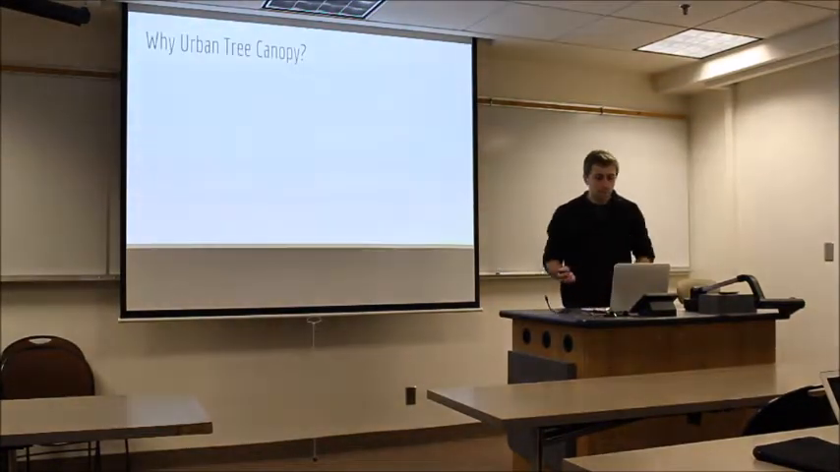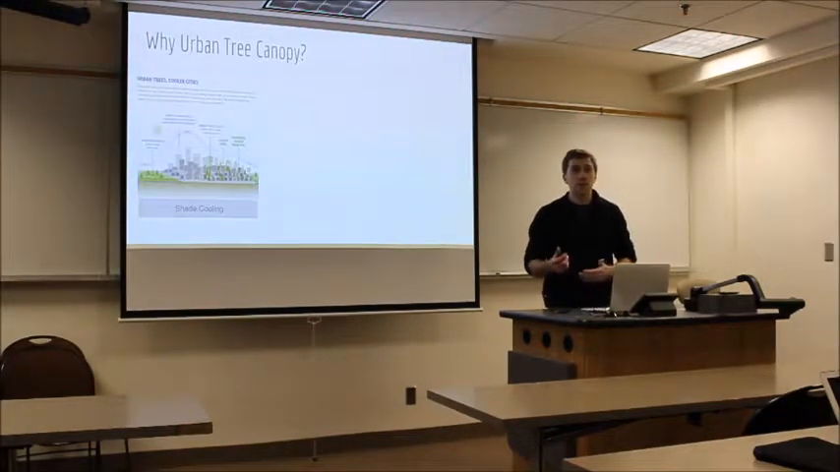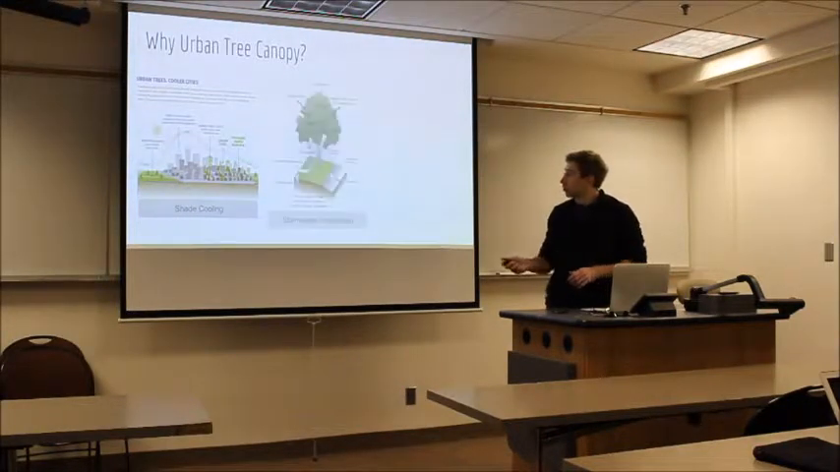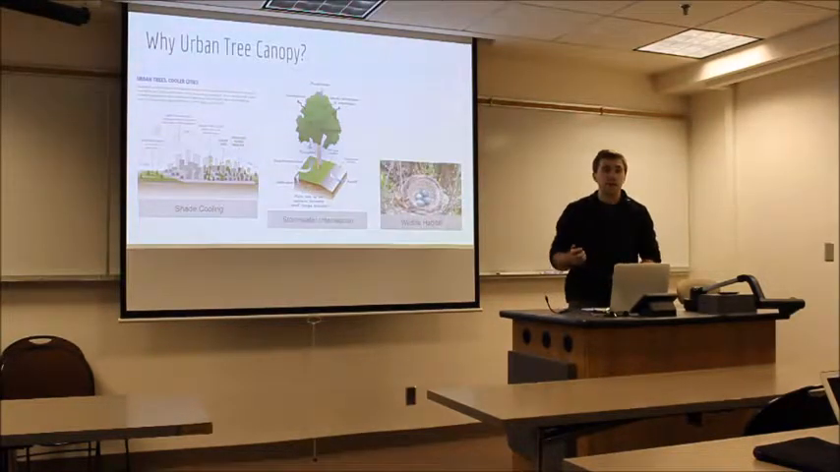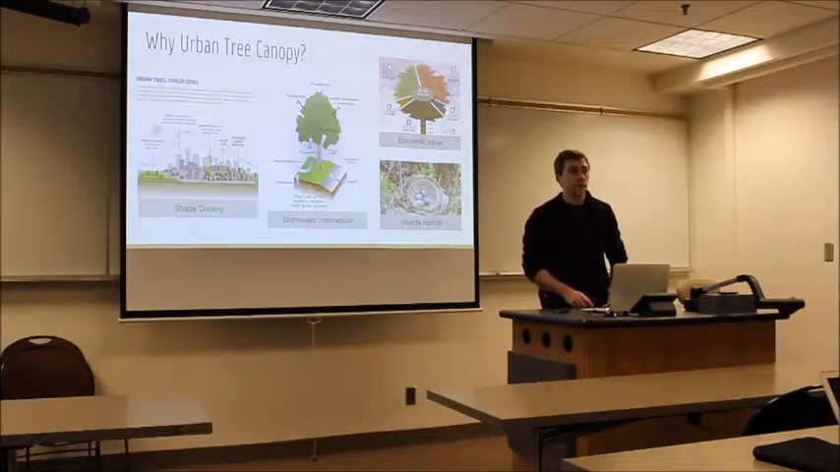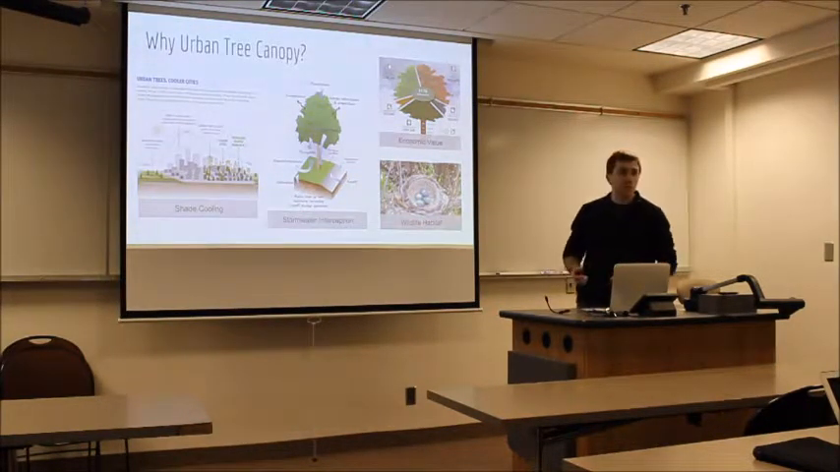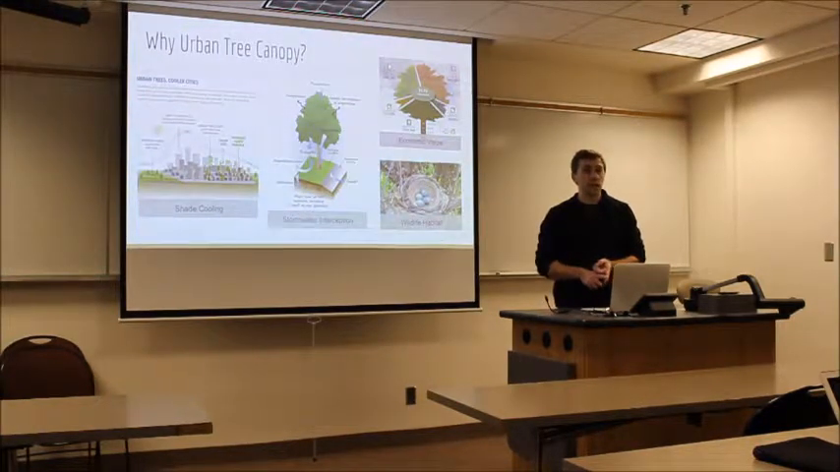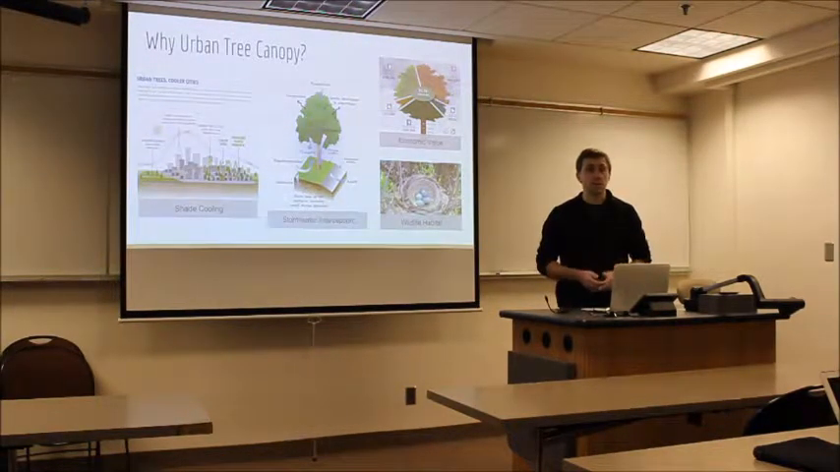So why tree canopy? It's very important for many reasons. Well, a big reason is cooling effects. Urban heat islands are a big problem. Tree canopy can provide some mitigation of that. There are stormwater management benefits to urban tree canopy. And there are things like wildlife habitat and many other benefits. And these all have economic value as well. So what I'm interested in doing is mapping where the tree canopy is, both the abundance and how it's changing through time, and what impact that has on the economic value as well as the environmental value.